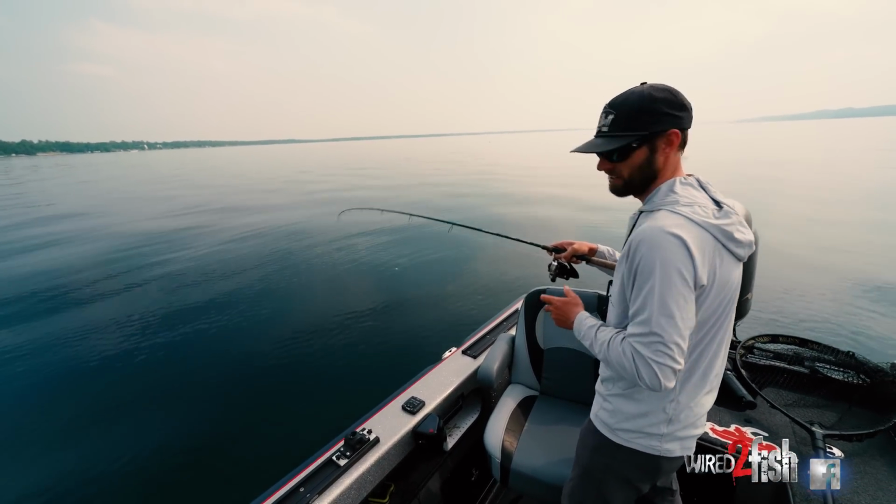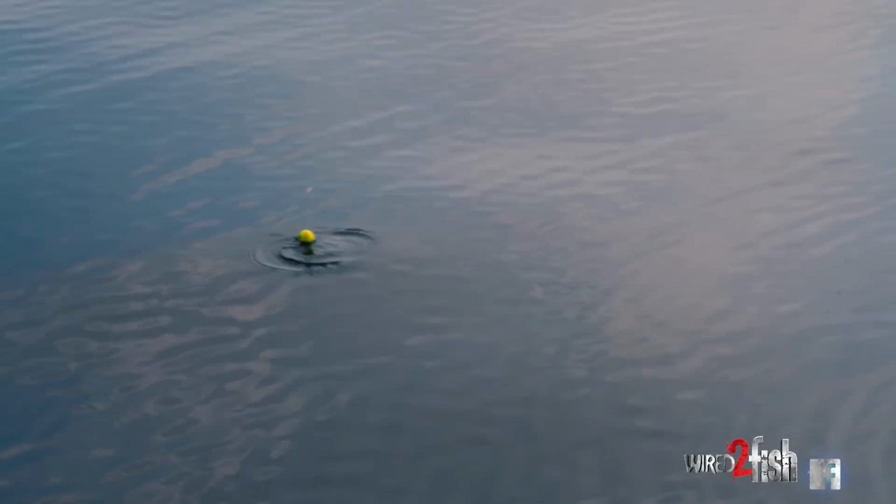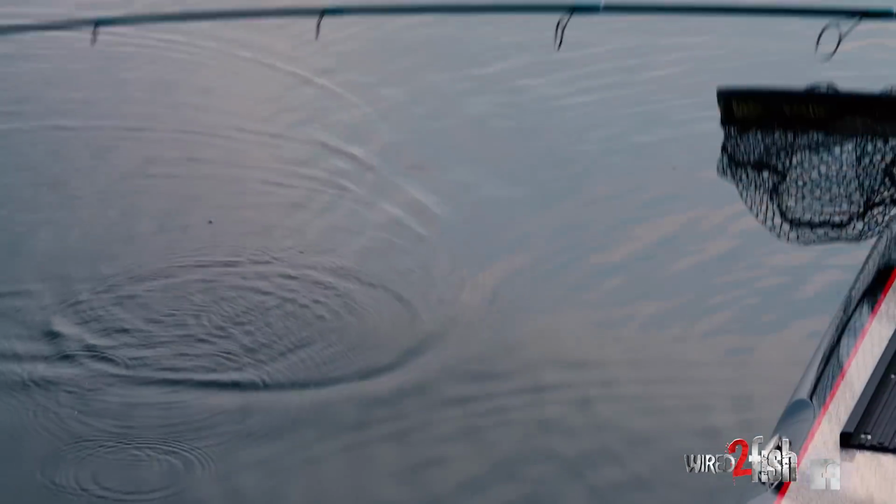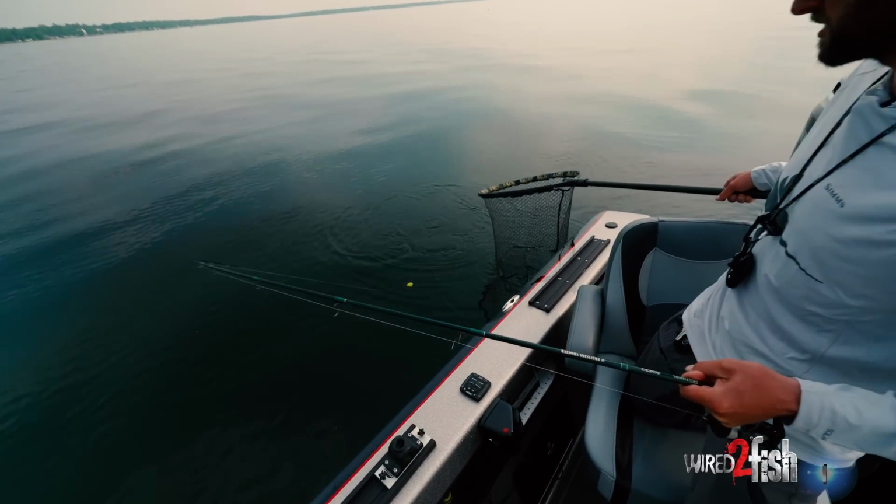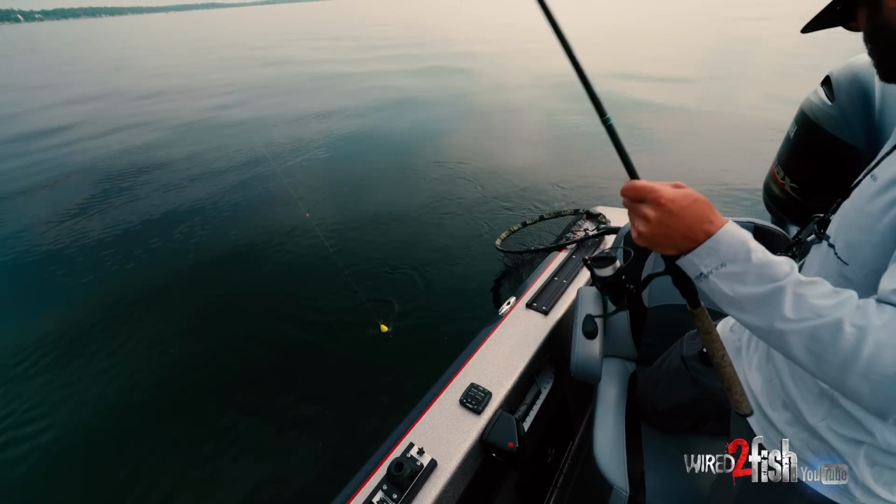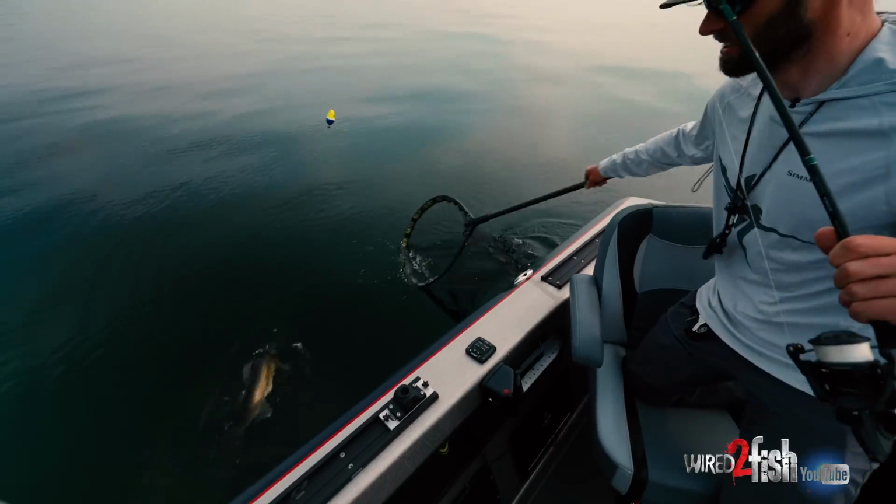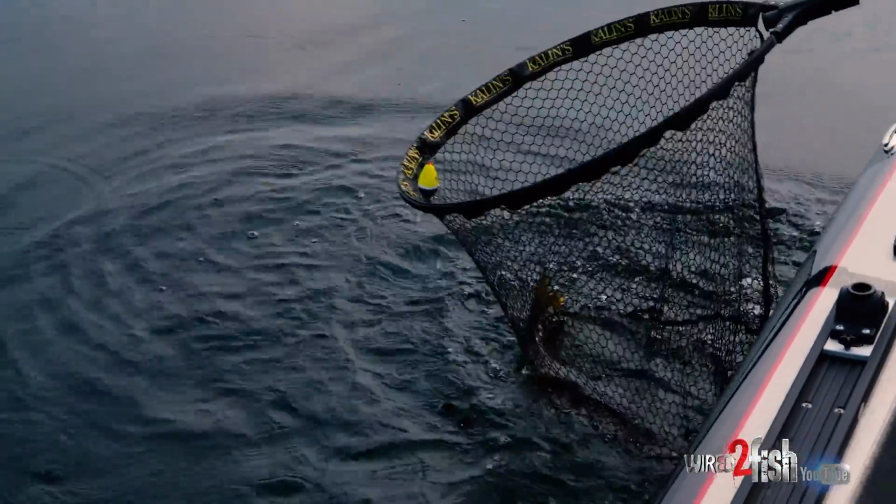We're just kind of running the outside of this big weed flat here. Get our net ready to go. Come on, bud. Oh yeah, look at that. Just a gorgeous one right there. Scoop him up. He doesn't want to quit. Right there, look at him. Oh yeah. That is awesome right there.